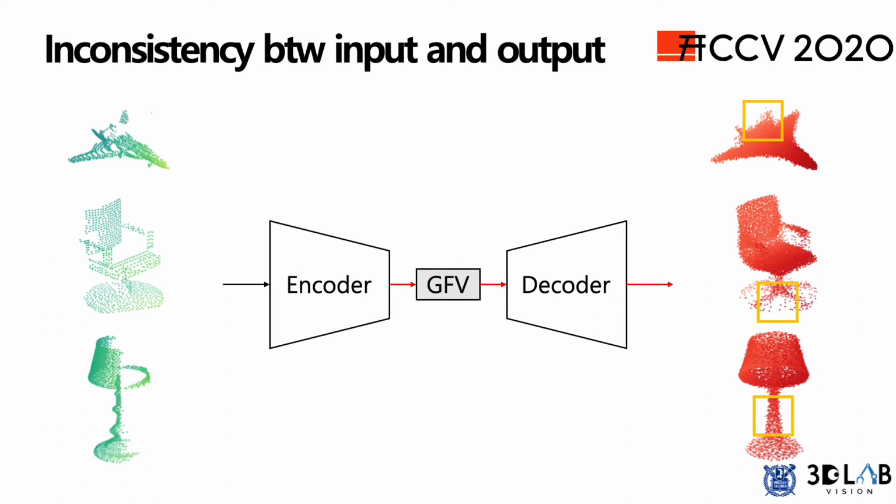Despite the different choices of the decoder architecture, the outputs, which are shown in red, are usually inconsistent with the input points, which are shown in green. As you see in the examples, the local details such as sophisticated tails of airplane, chair legs, ornaments of the lamp pillar could not be fully recovered.